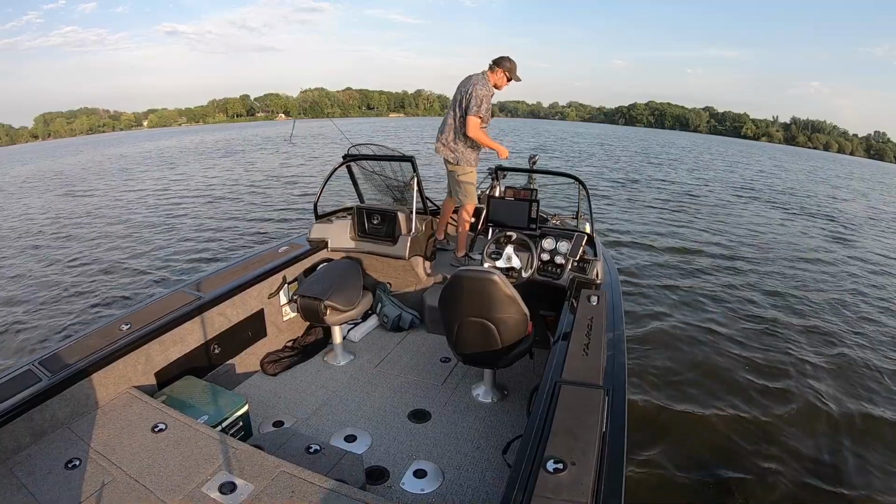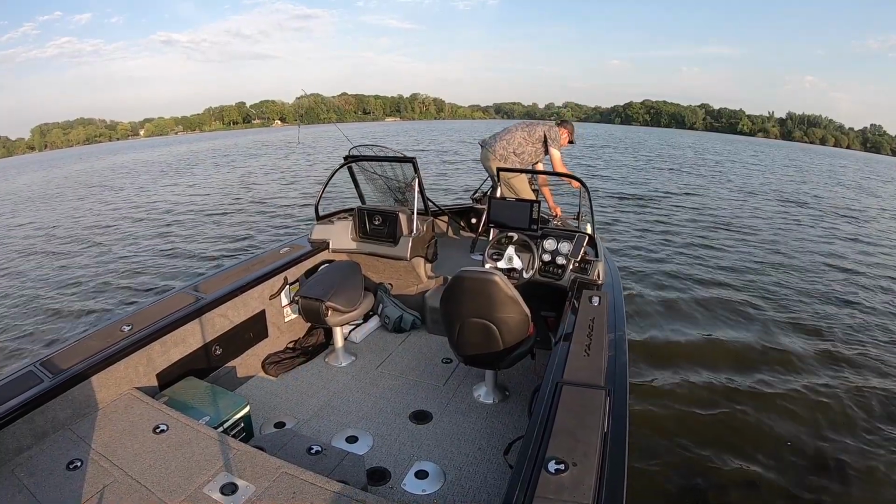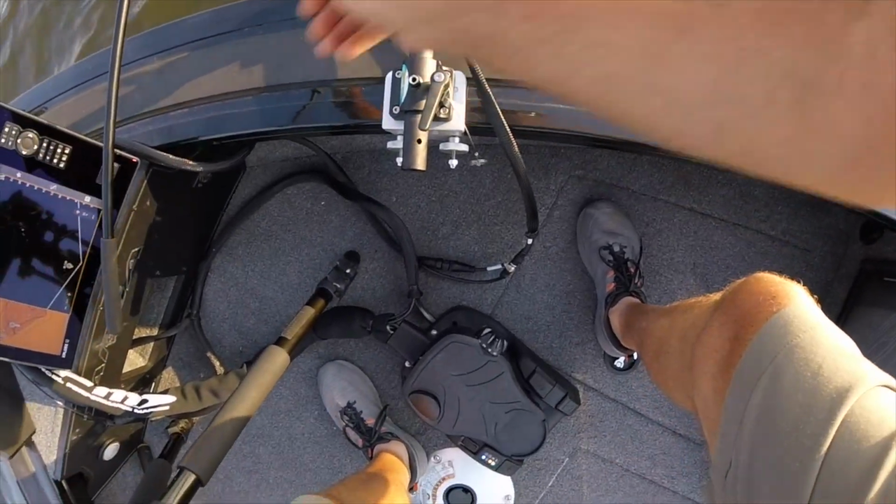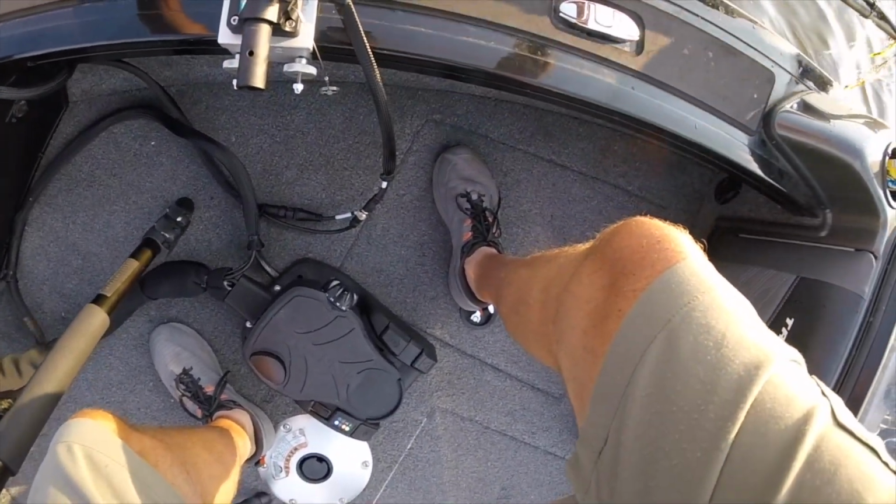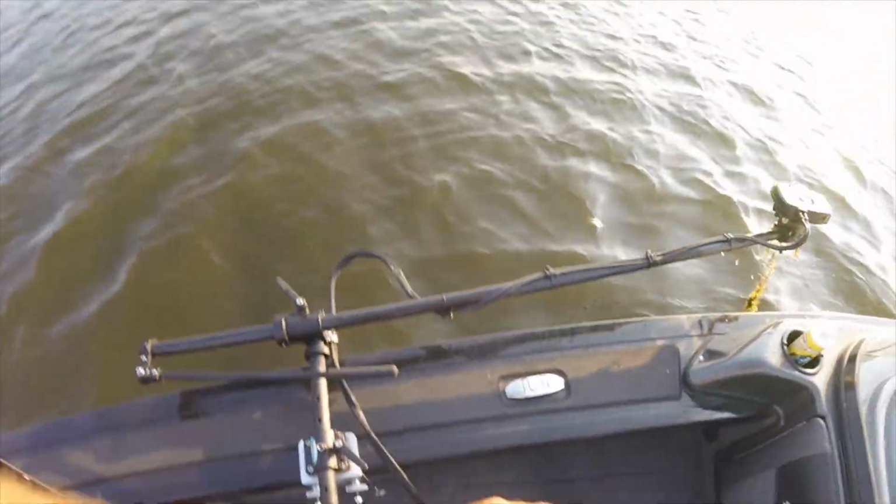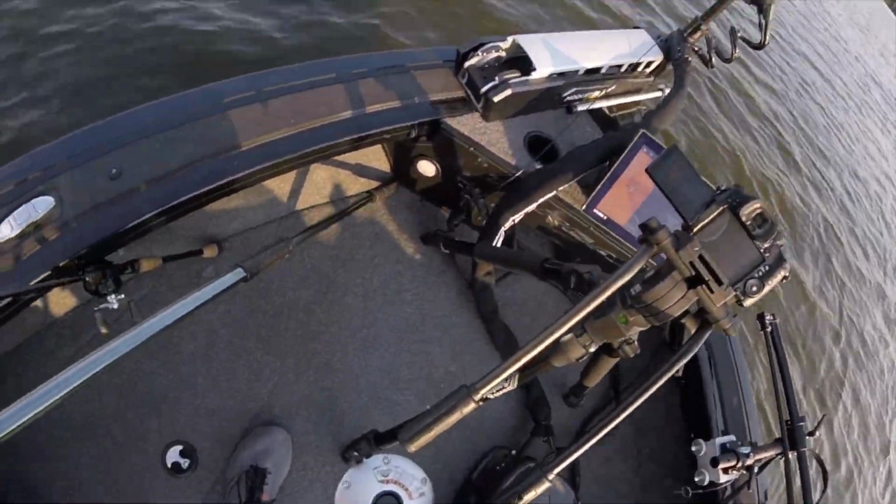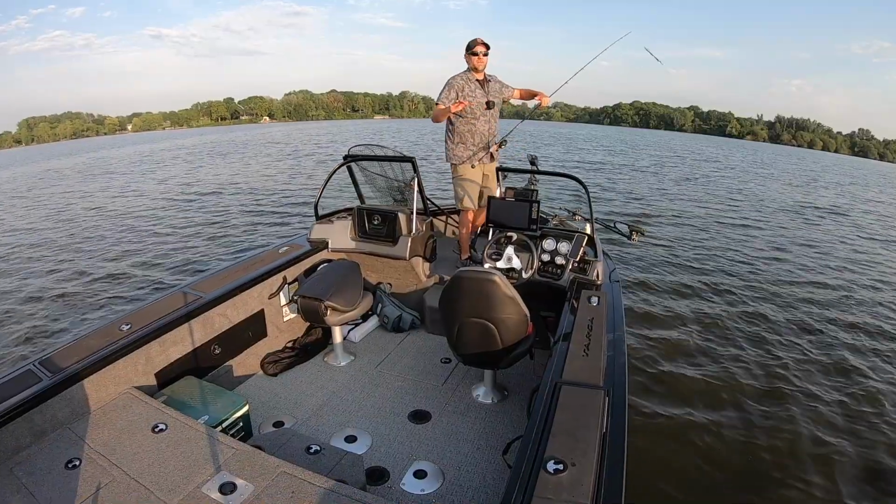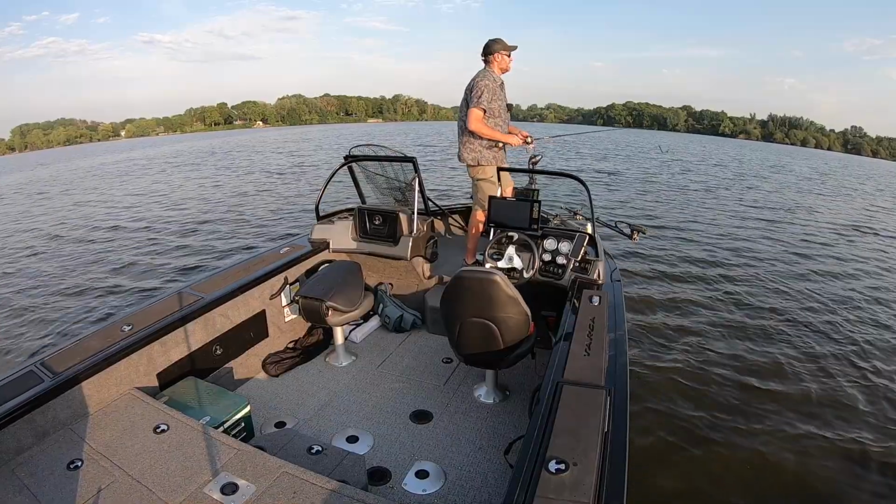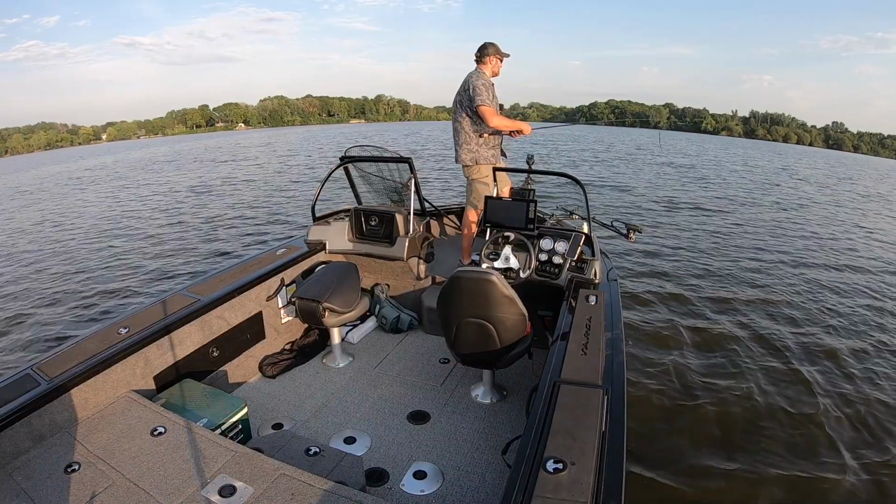But what's nice about this Brew City forward-facing sonar pole is you can just easily bring it up. You just unscrew that, or untighten that, and then bring it up like so, and then tighten it back down, and there you go. So we're just gonna go live blind, does that make sense? Forward facing sonar blind now, and just work shallower on top of this hump.